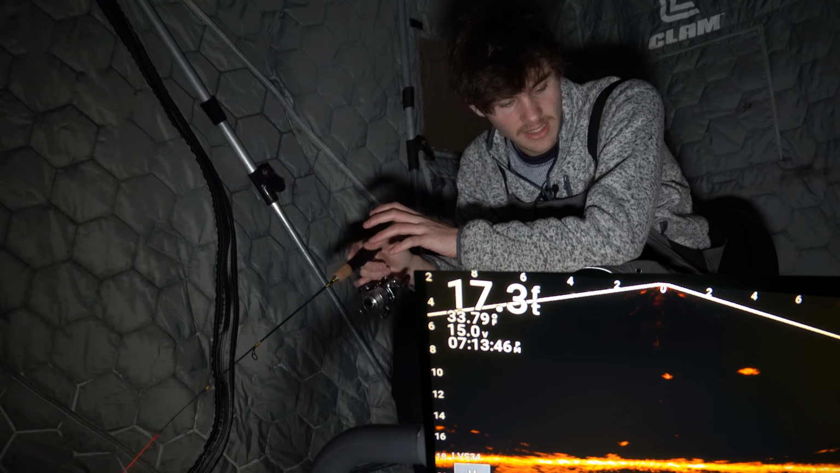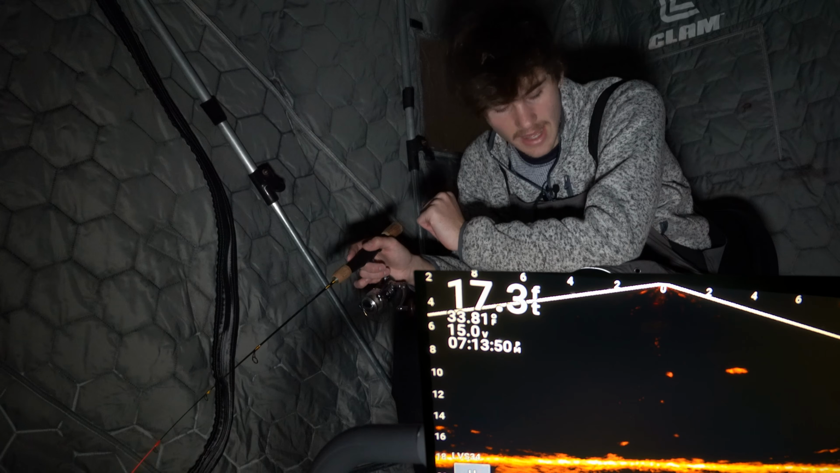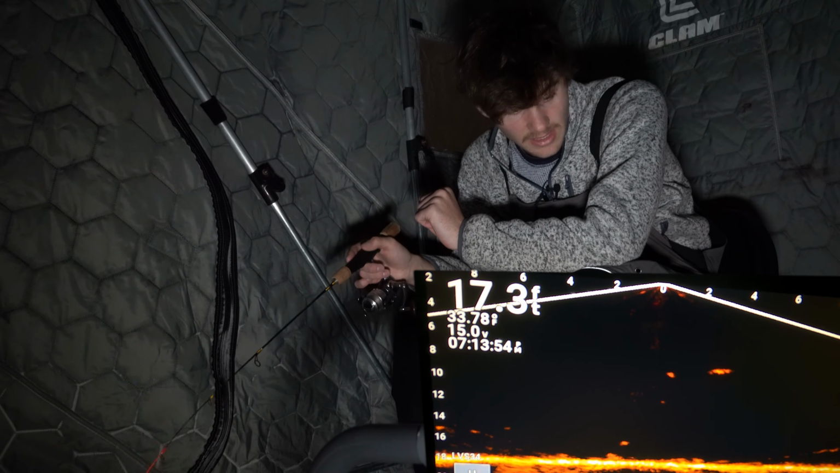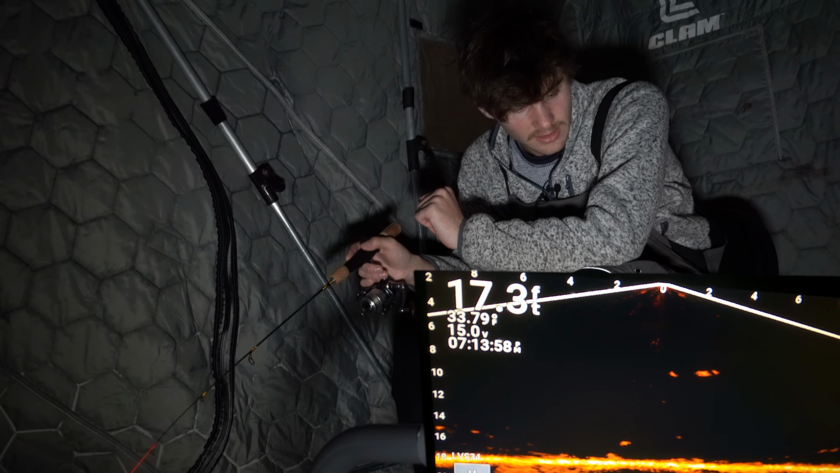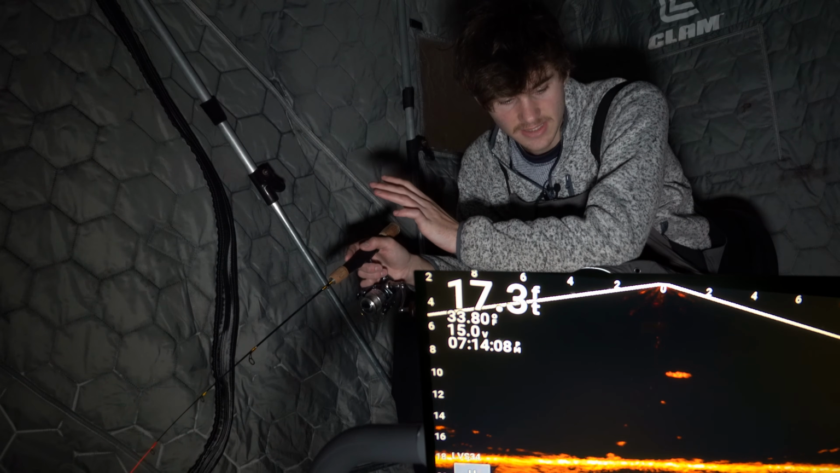I'm just going to jig him in here, move the spoon a little bit, and once he gets close, dead stick. We're going to see if he wants it. It's a good looking mark, that's for sure. Alrighty, I'm going to keep moving it, and I'm just going to dead stick it. Usually, I'm saying usually, they'll take the opportunity to bite. Watch this. Give it a little twitches, and then just let it sit still. And he's going to smack it.